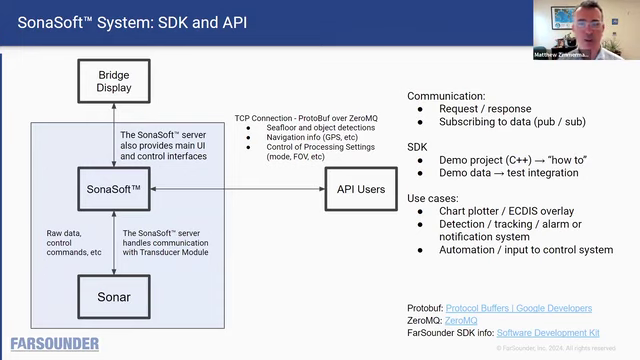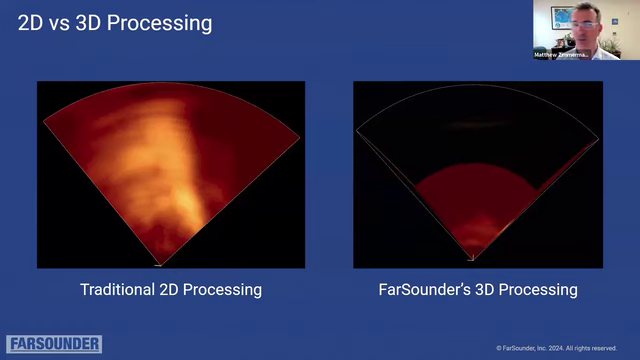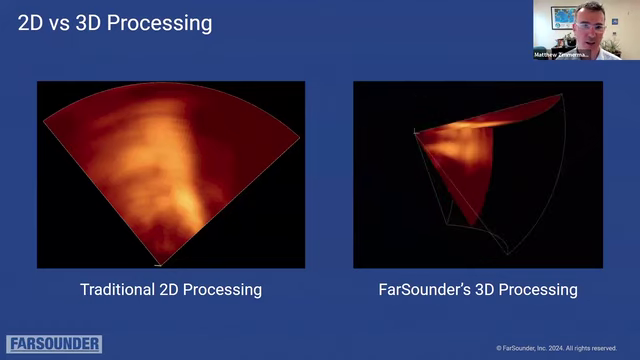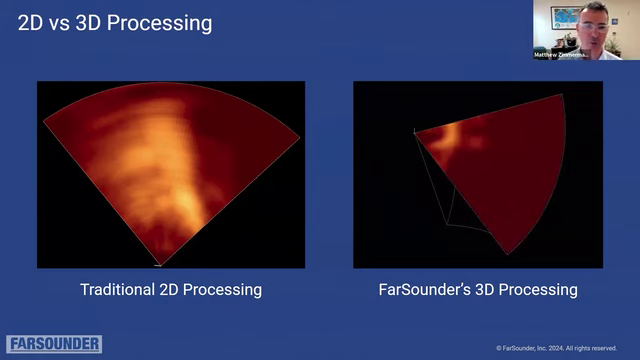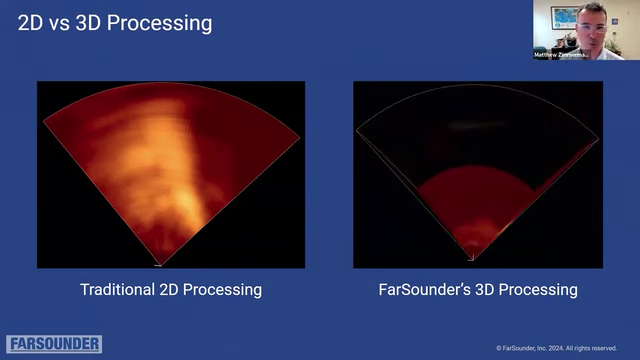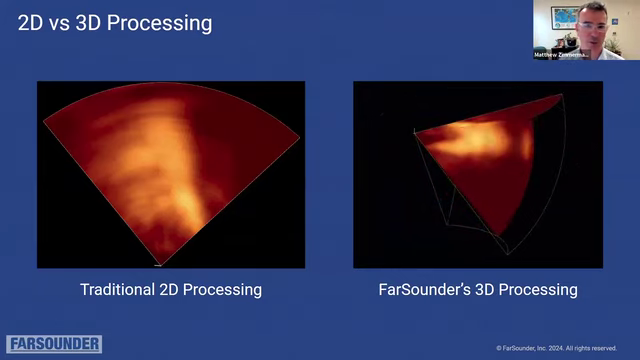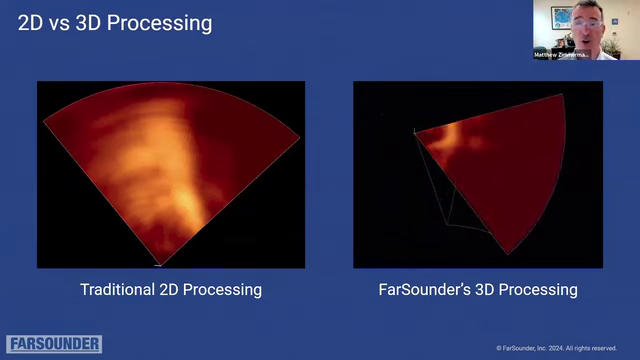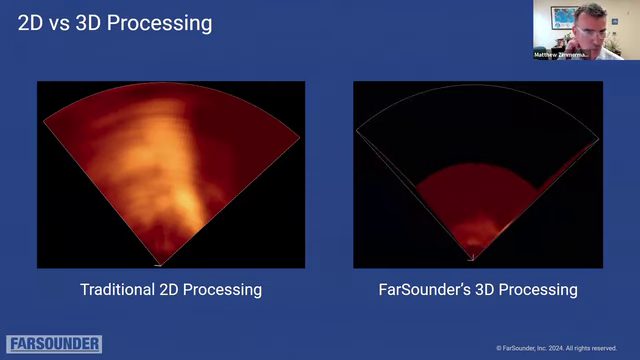So I want to take a few minutes to dig into the physics and a little more of the details of what's going on inside a 3D sonar. So what we did here is we took one ping from one of our sonars where we were approaching a large commercial pier with a solid wall. This is where the car ships bring in their new cargo of new cars to Rhode Island.